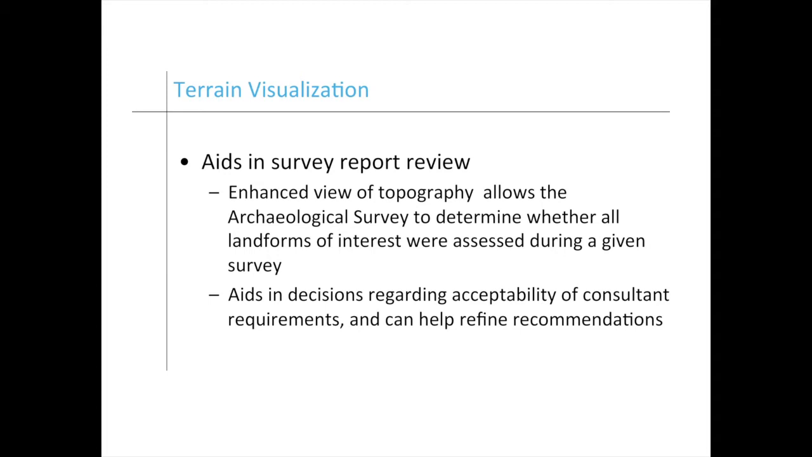It also helps add weight to when we disagree with people and say, you got to go back. And they say, no, I don't. And then we show them LiDAR and say, yes, you do. So, you know, that helps. That rarely happens. Everybody's pretty good.